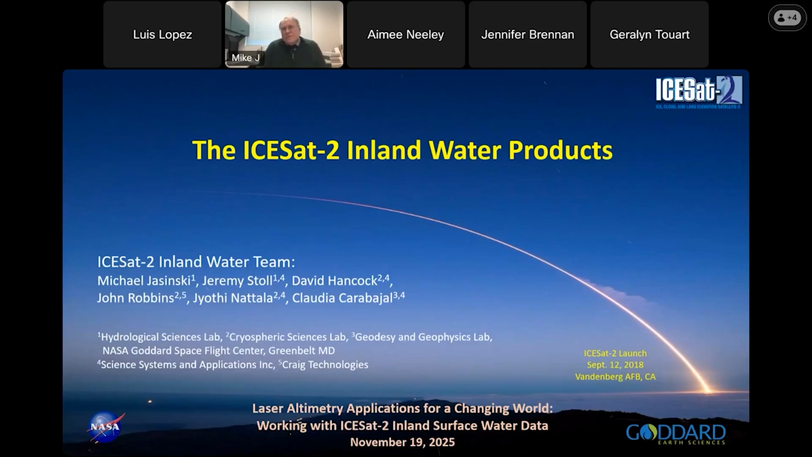For the most part, in this type of environment, we're looking at physical hydrology. We're not looking at the interactions with the carbon cycle. We're looking at standard applications for stream flow, flooding, penetration of light into the water, and a lot of hydraulic parameters that can be derived using ICESat-2. Okay, so let's get going.